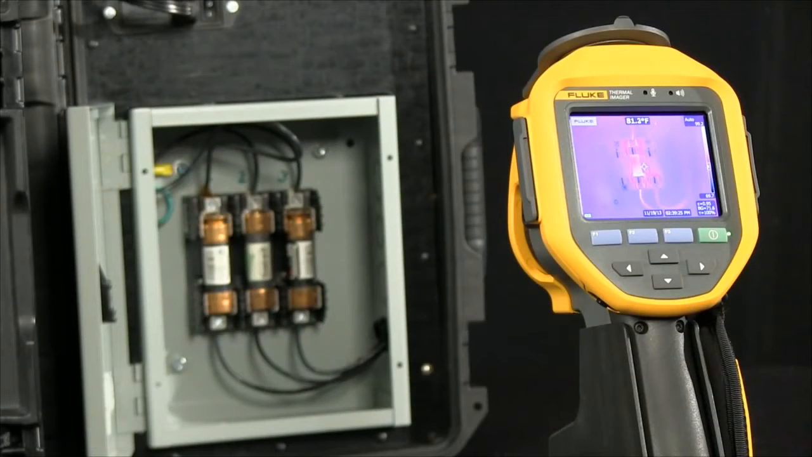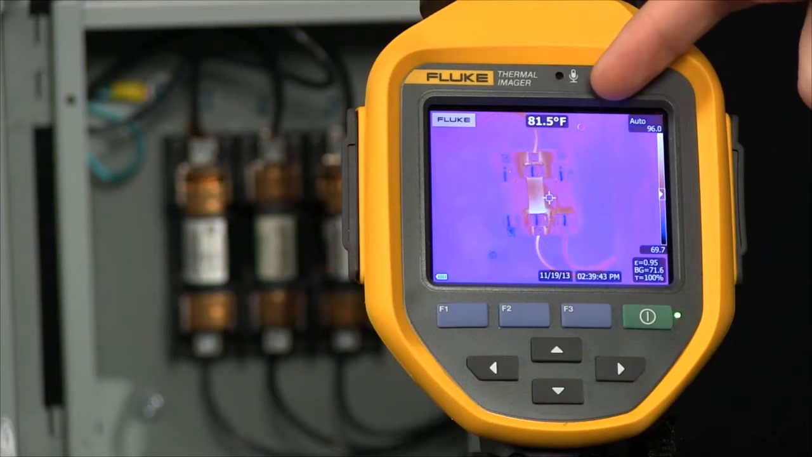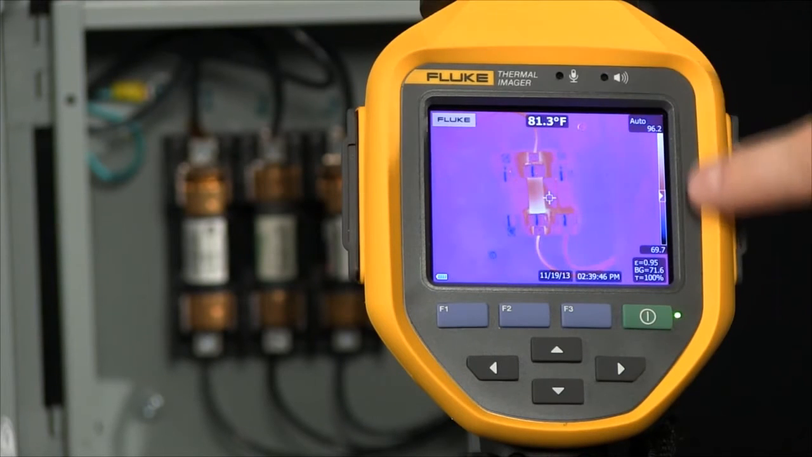The benefit of identifying up to 3 additional temperature readings before capturing an image allows you some of the diagnostic benefits in real time, typically only available in the software before you actually store an image. Let's see how it works. So right now we're measuring. We're able to see a center marker and a temperature, as well as an indication along the side of what